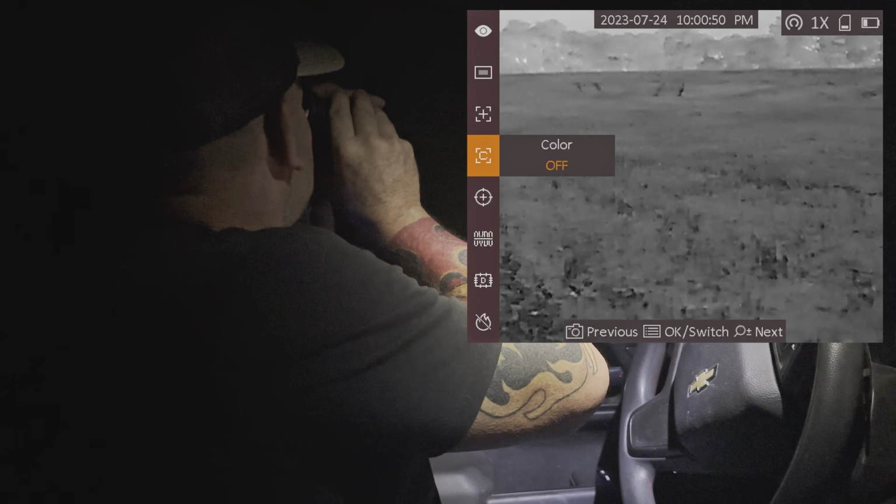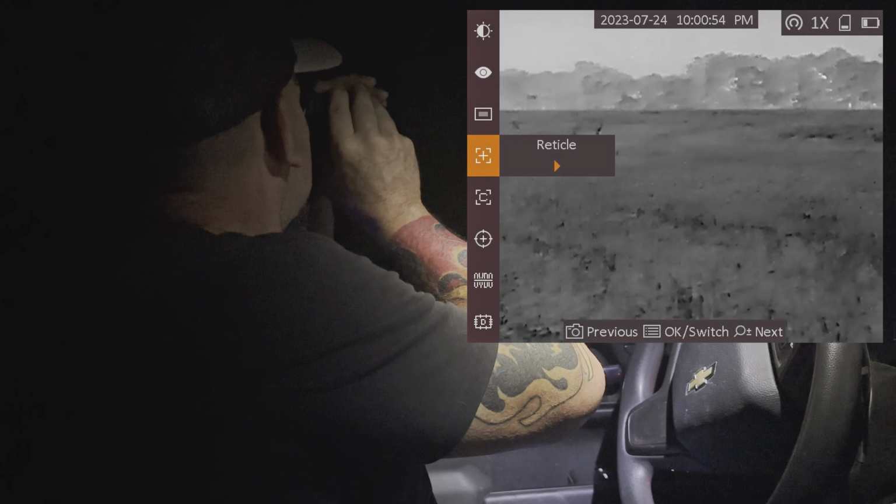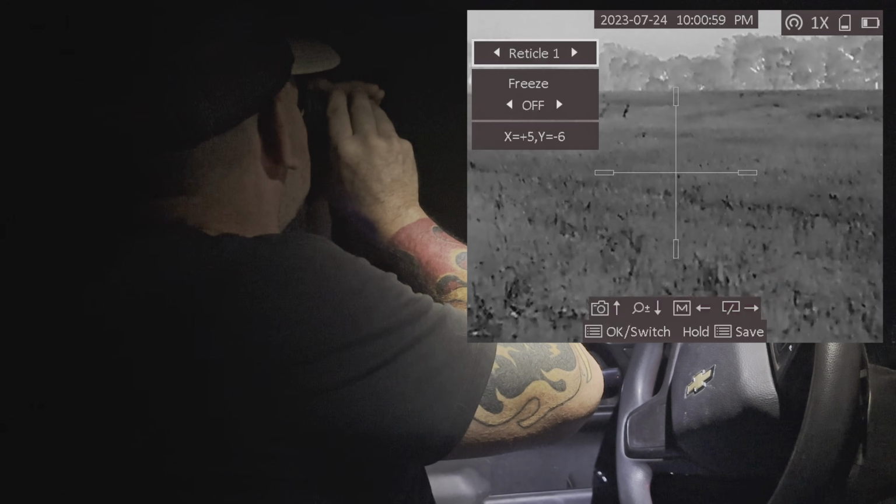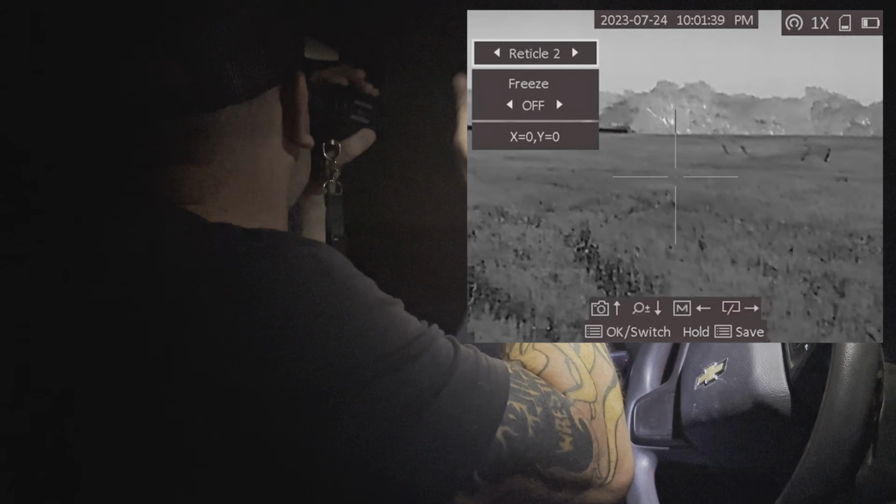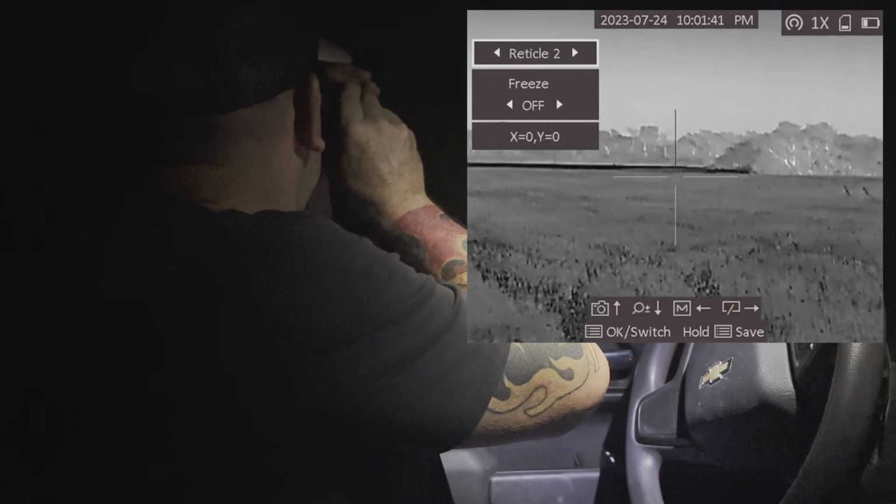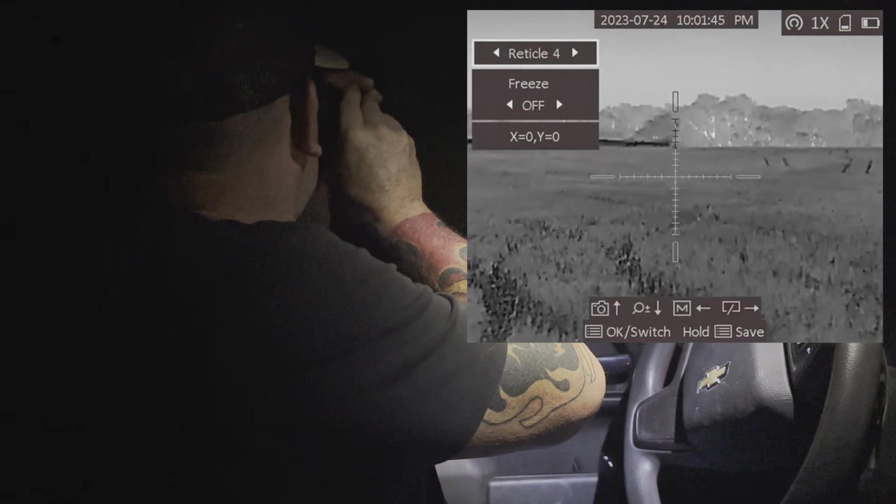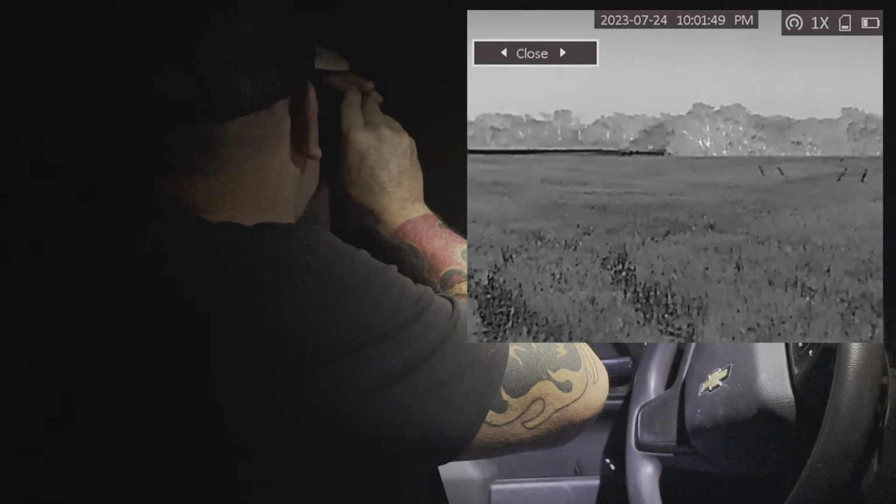Color. So color is off right now because I don't have the reticle. So now I'm going to go to reticle. Okay. So click my reticle. If I'm on reticle 1 right now, I can push my left or my right button next to my menu. I'm on reticle 2. There's reticle 3, reticle 4, reticle 5 is just a dot, and then I can turn it off.